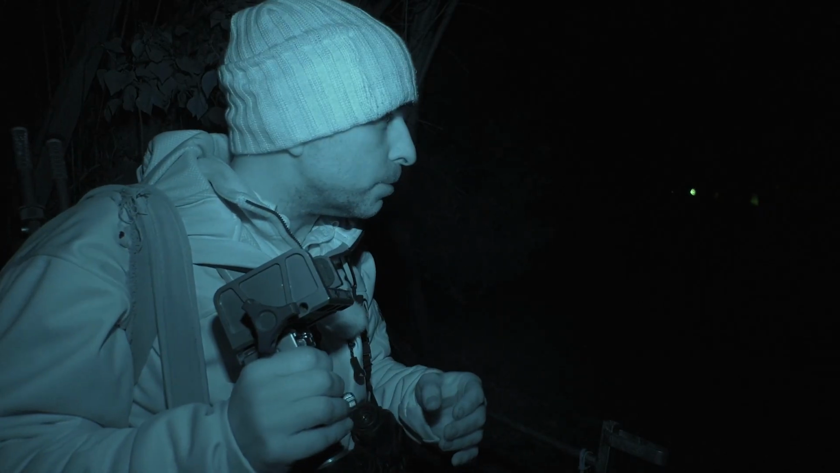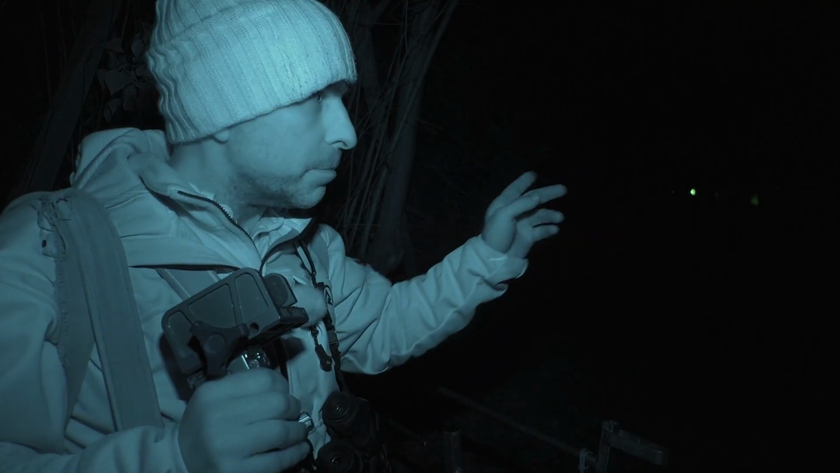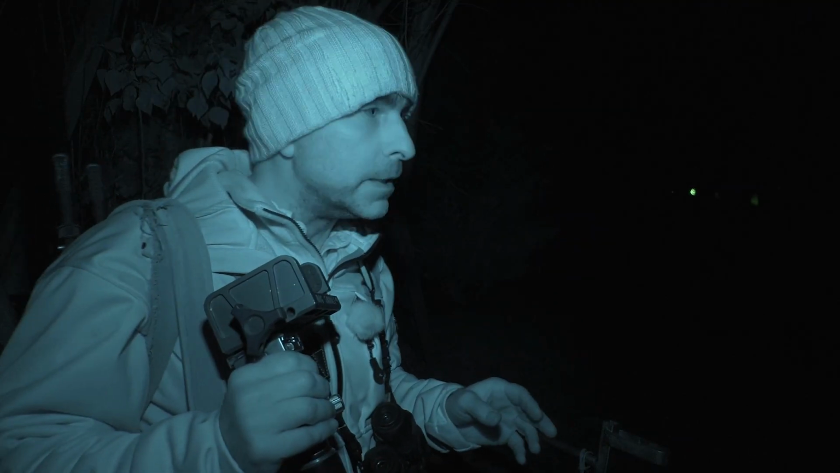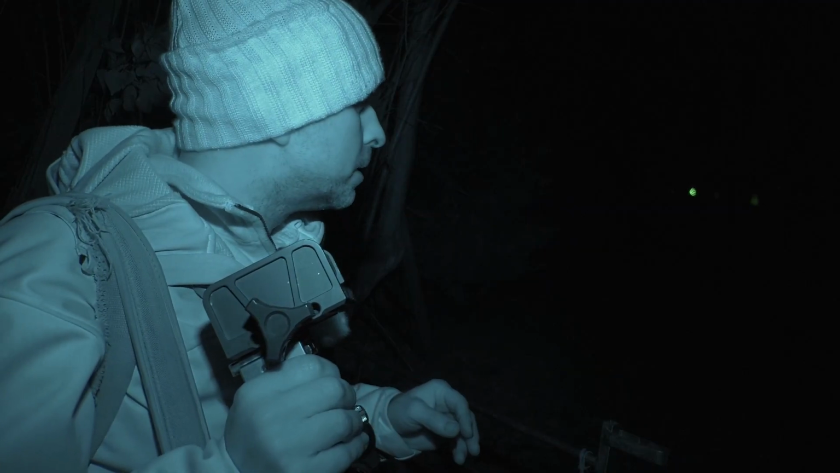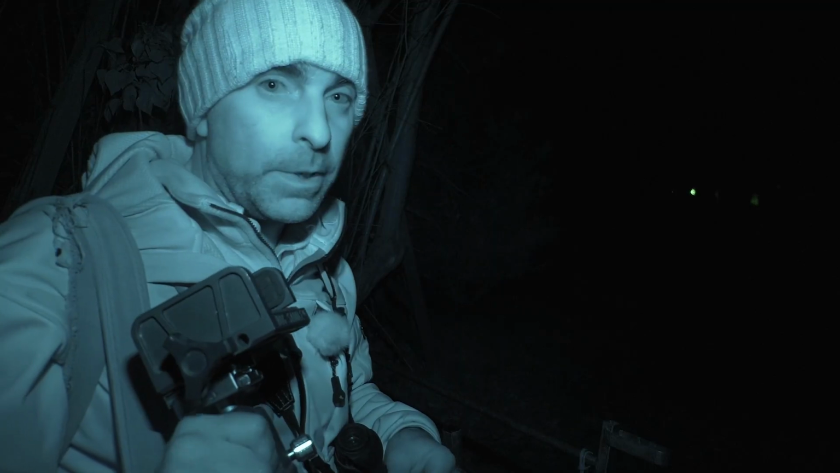So this is the first field. I'm just going to walk down through here and have a better look on the other side of the trees. I can't see anything yet, but this is usually quite a productive field, this one, so it might be worth putting the caller out, see if we can pull something in.